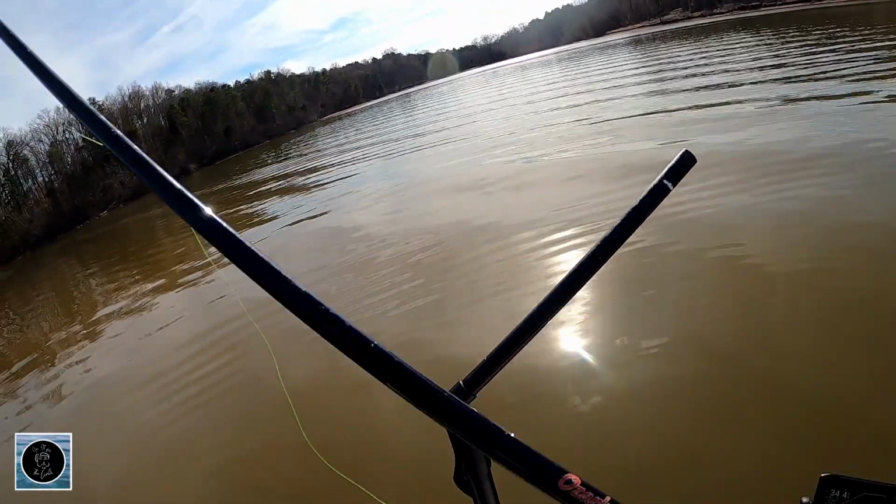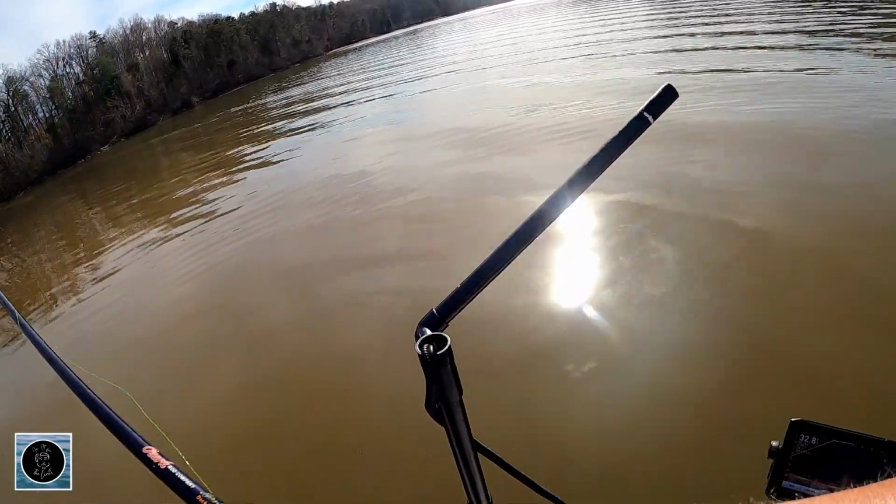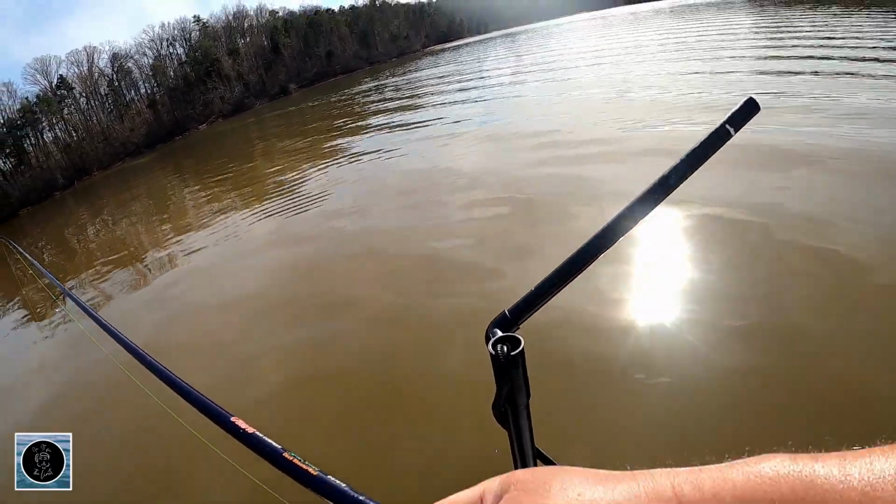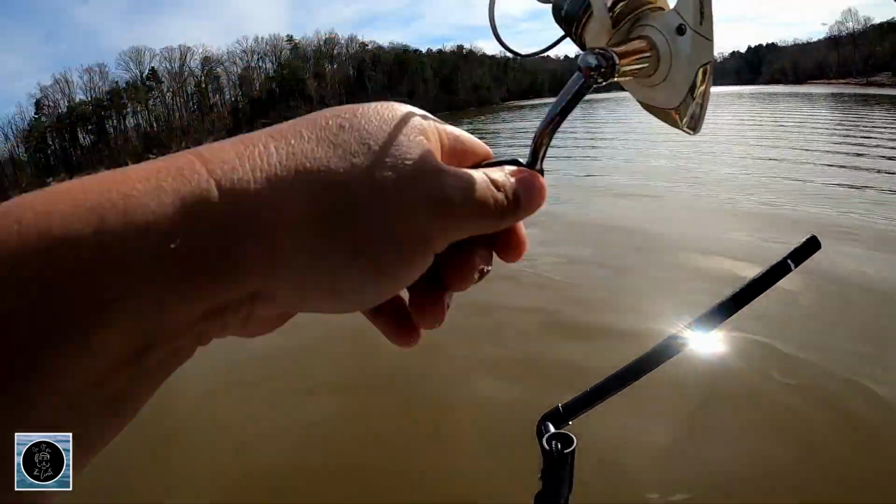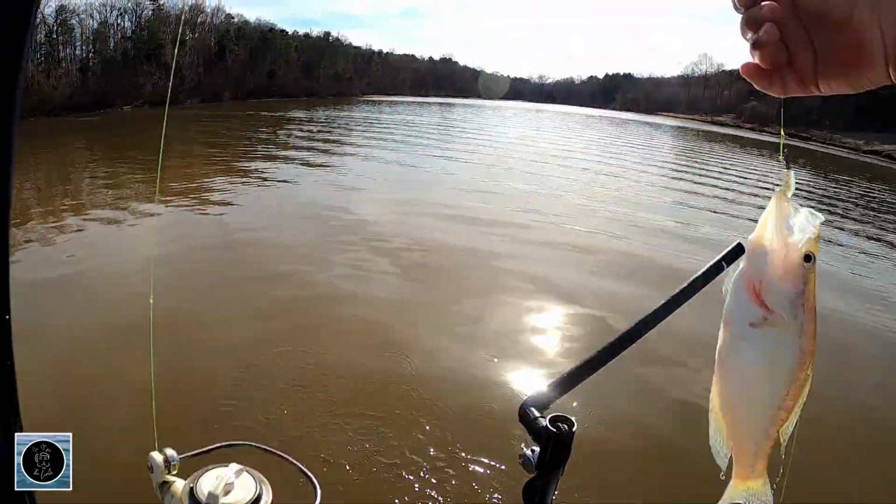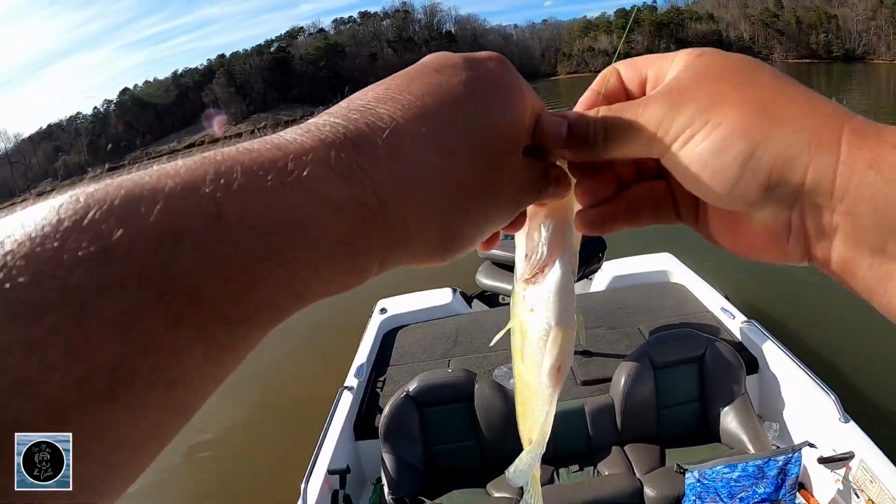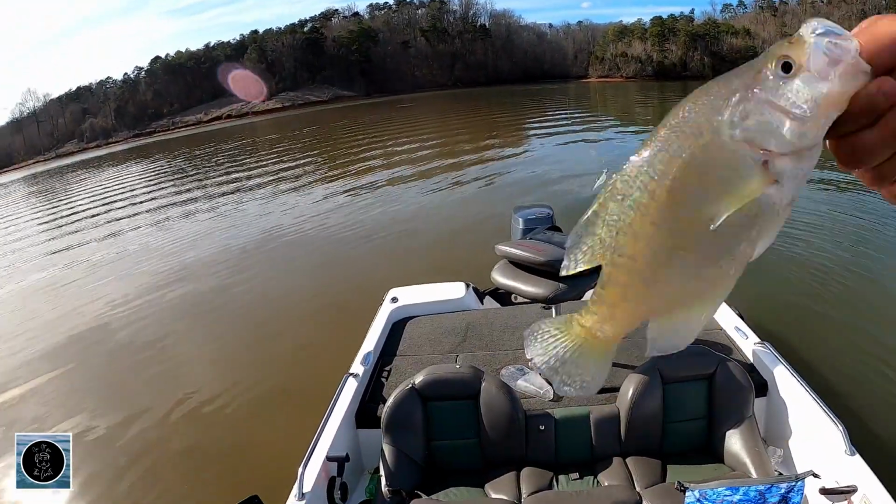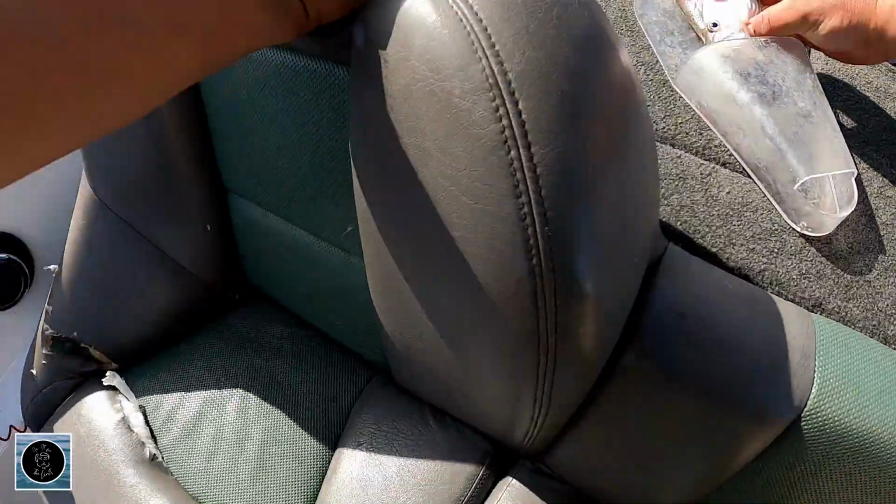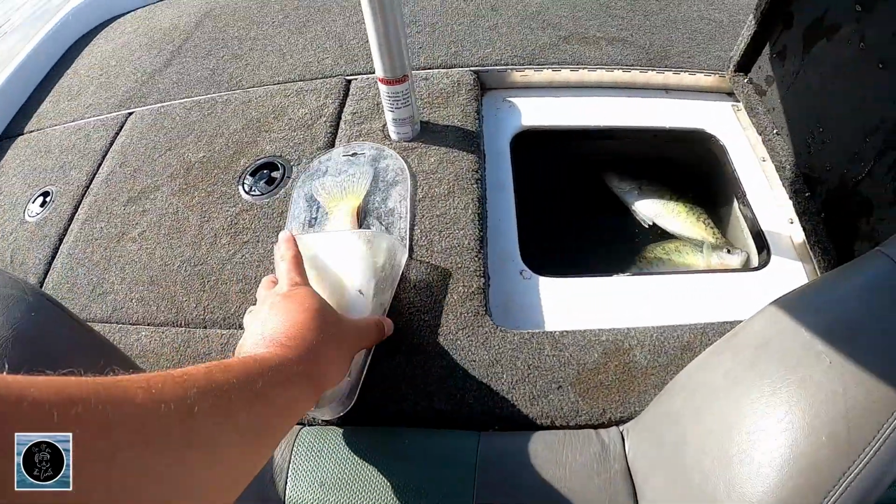All right, dropping it straight down. About middle of the school. There we go again. Yeah, it's a difference of a feeding school with some bigger fish in it. This one's gonna be a keeper. We'll use this other measure just to make sure. He looks like he's about 10. Yeah, 2.5.